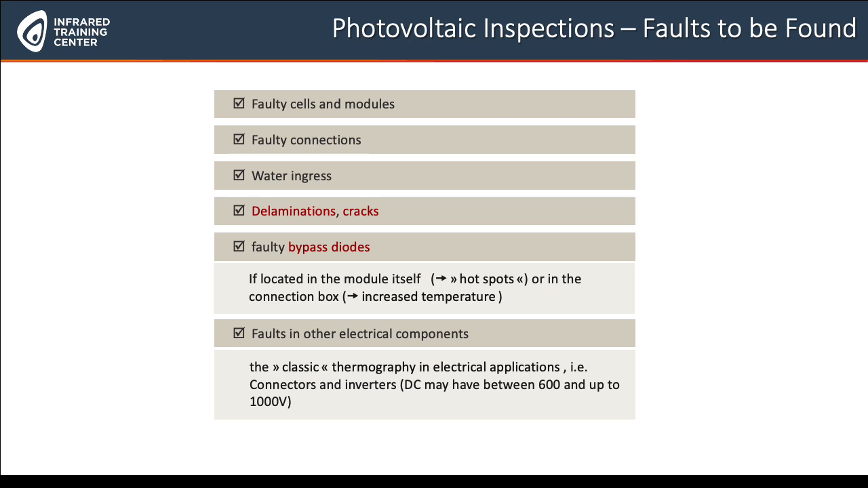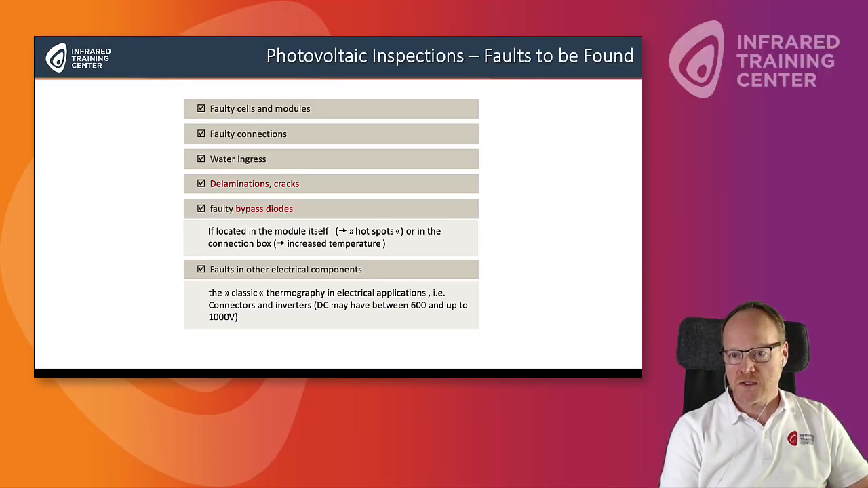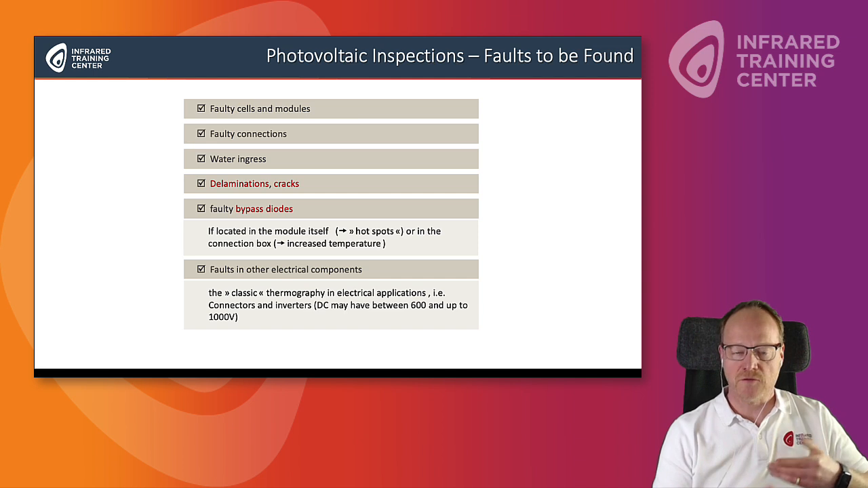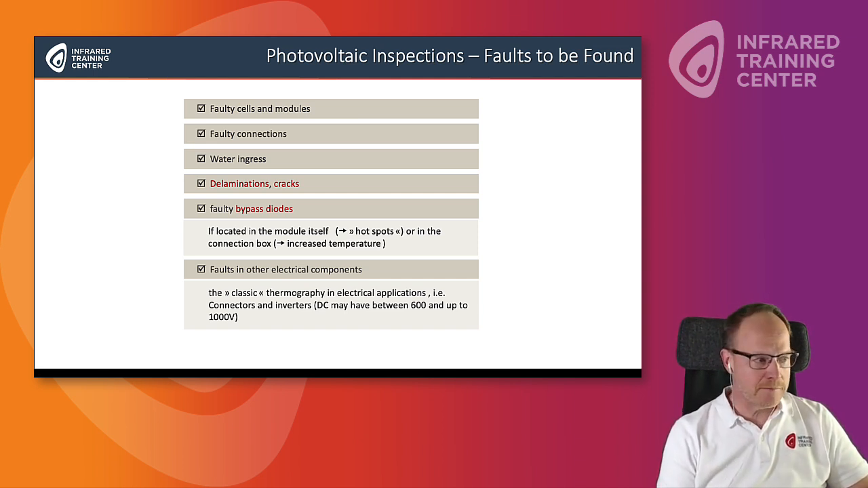But anyway, the faults you may find are, for example, faulty cells or modules, faulty connections between the modules or with the connection boxes. There might be water ingress damaging the modules, or the electrical connections leading to corrosion, for example. You may have delaminations on the modules themselves. There are different layers that can delaminate or even crack.